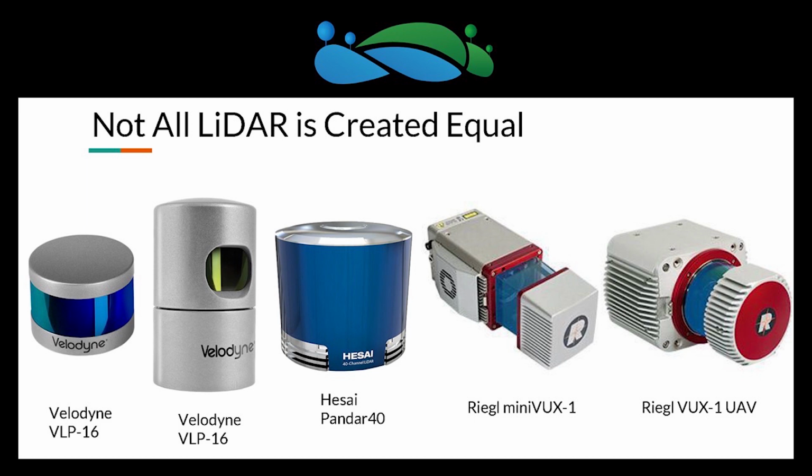So why do we make all these different systems? Well, one of the underlying reasons is because not all LiDAR is created equal. You have something like on the far left there, which is the Velodyne VLP-16, also sometimes called the puck, and then the VLP-16 that's more the canister look like. Excuse me, that's the 32.